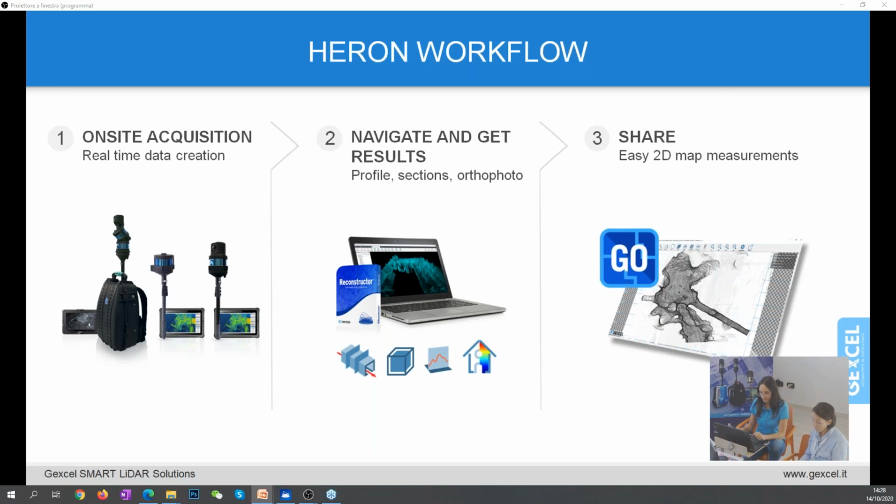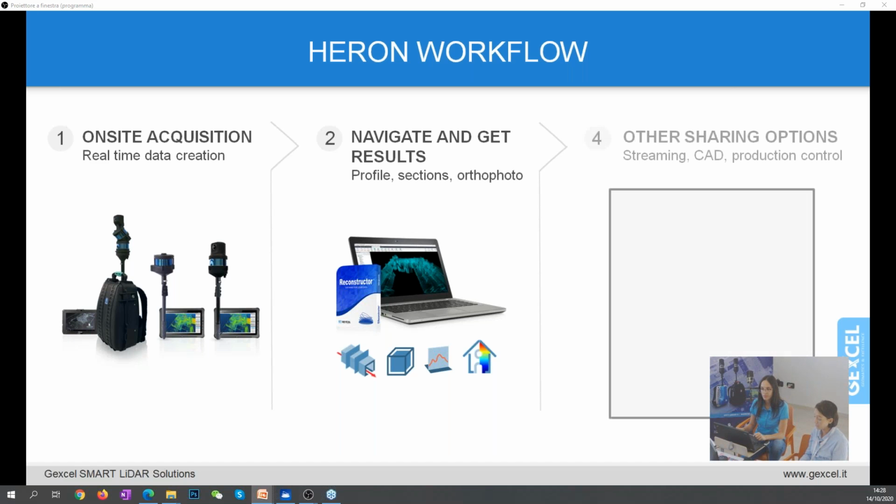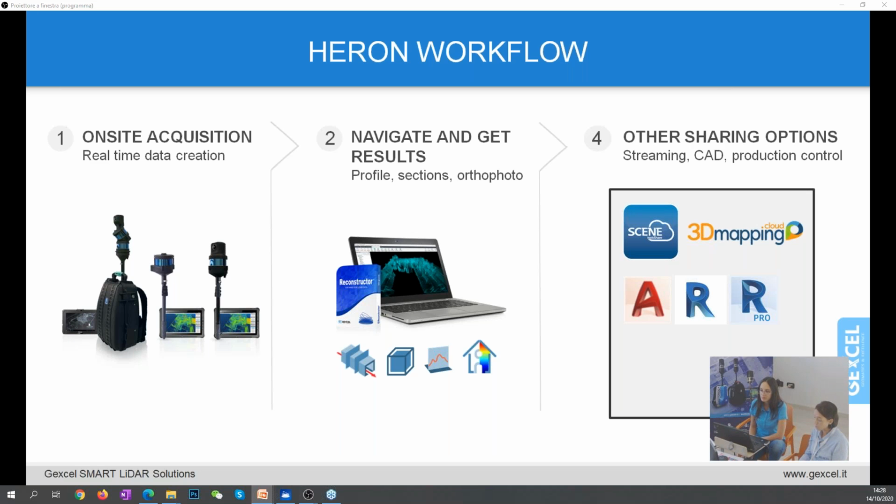But that's not all, because you are free to move to third-party software to share your 3D data, to get, for example, the progress monitoring of your site, to enter in the CAD environment, and to do any kind of further analysis. So let me, for example, show how we can easily share